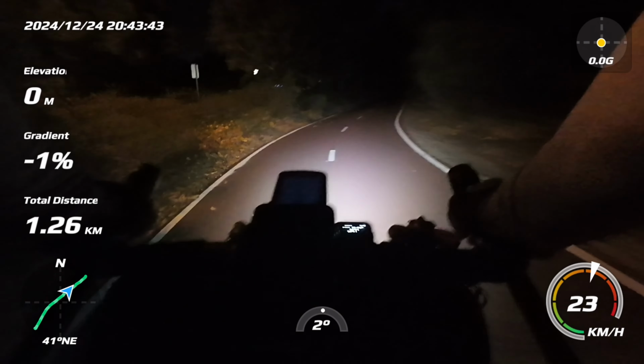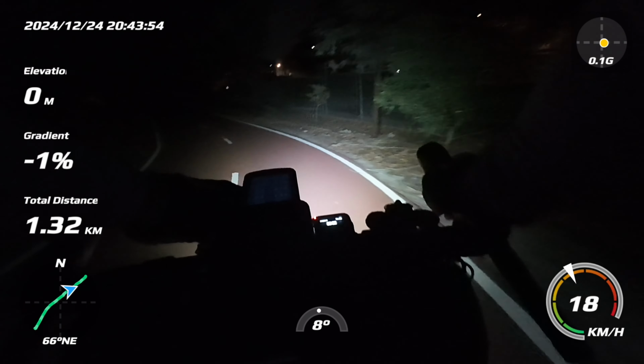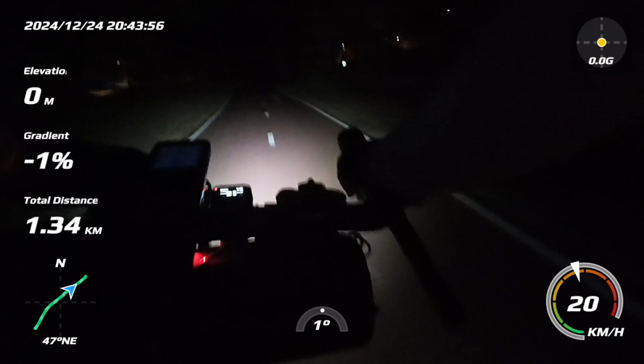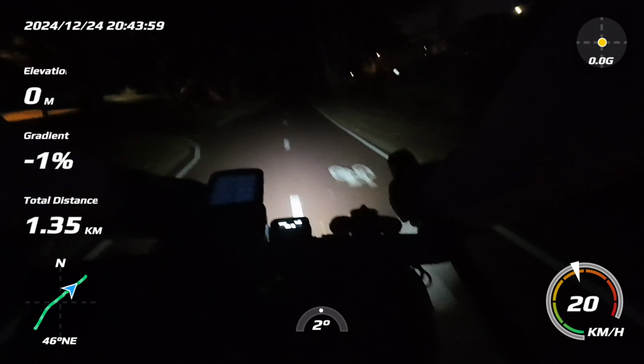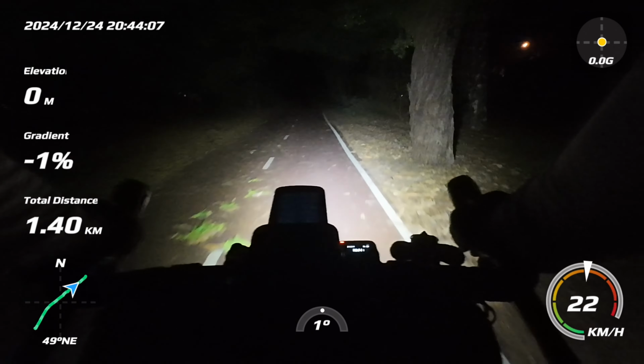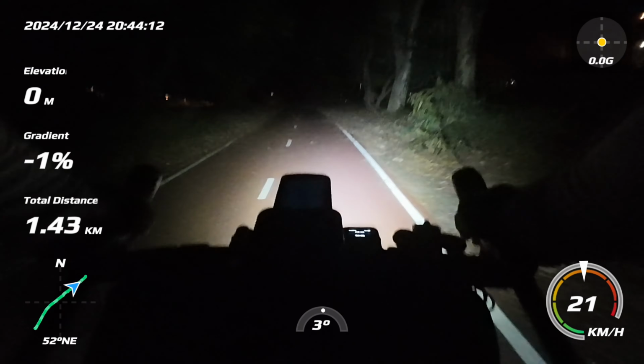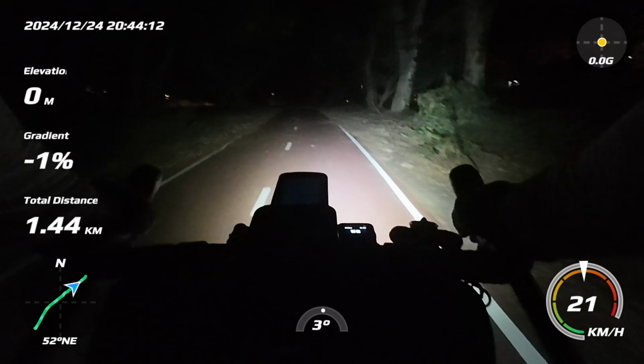I'll give you, there we go. Oh shit. Let's see if I can put it on high. I'm going to put it on a high beam. It's actually low. You can still see quite a bit. That's high beam. As you can see, high beam, it's pretty awesome. You can see just everything. It just lights up the whole thing like daylight.